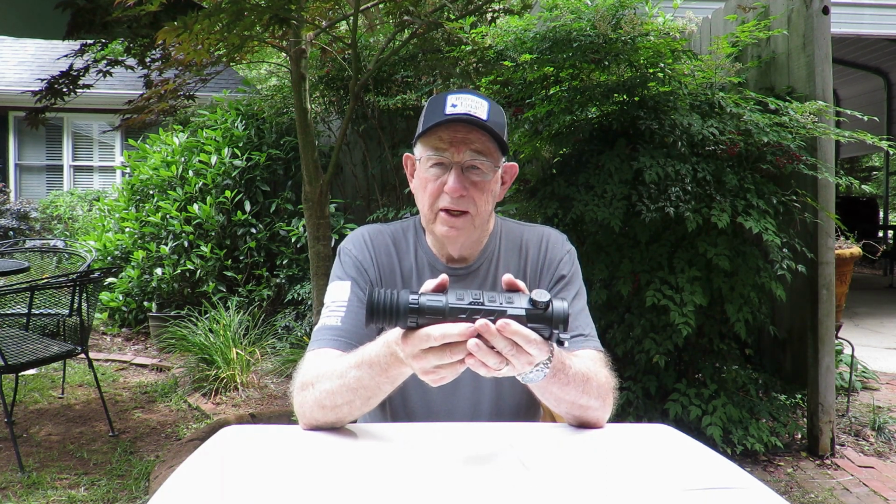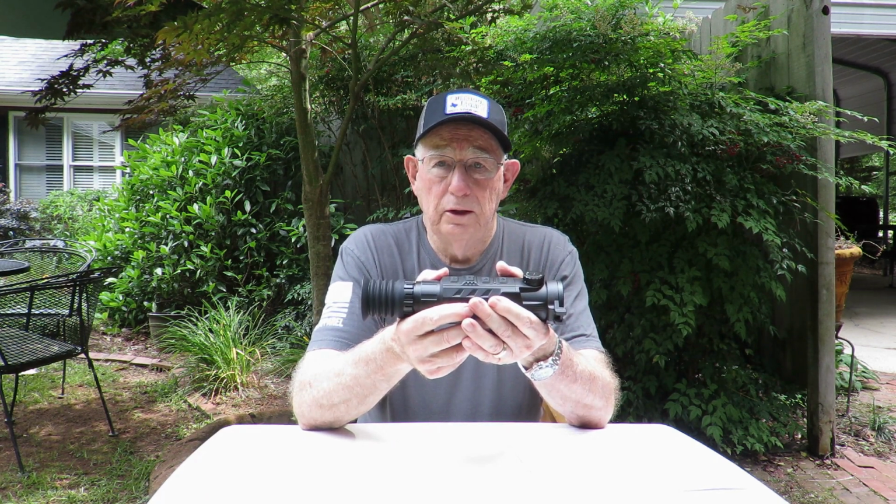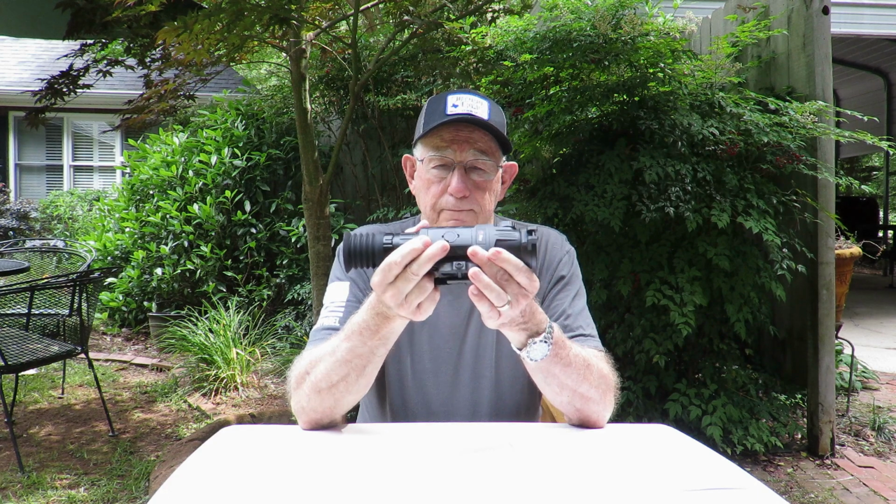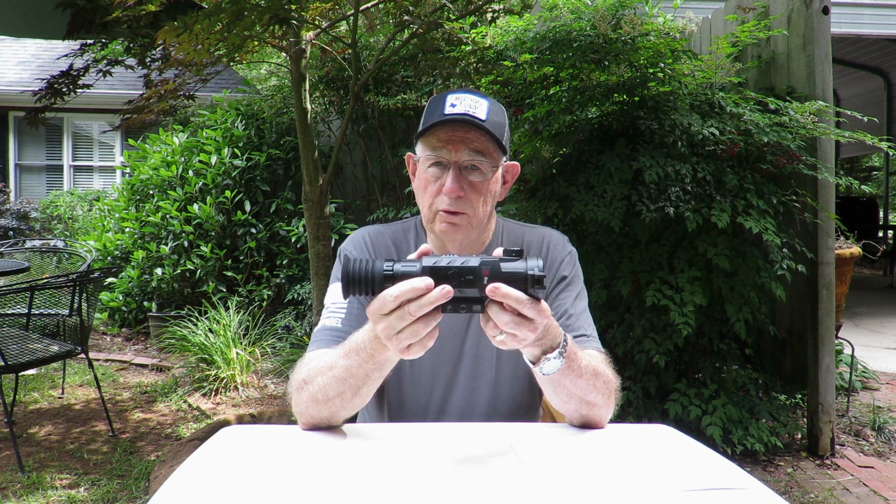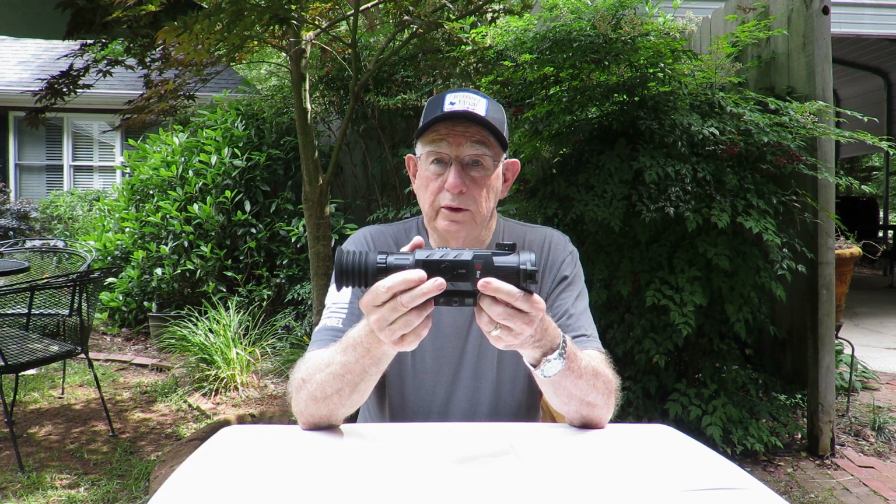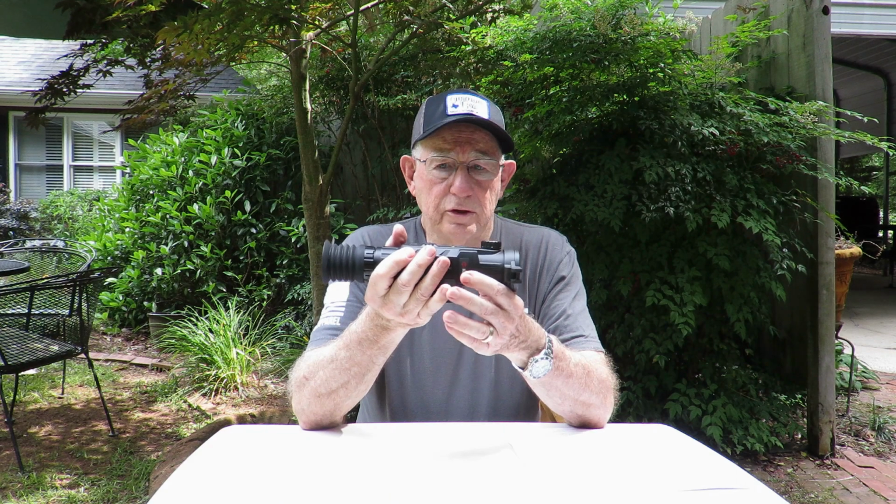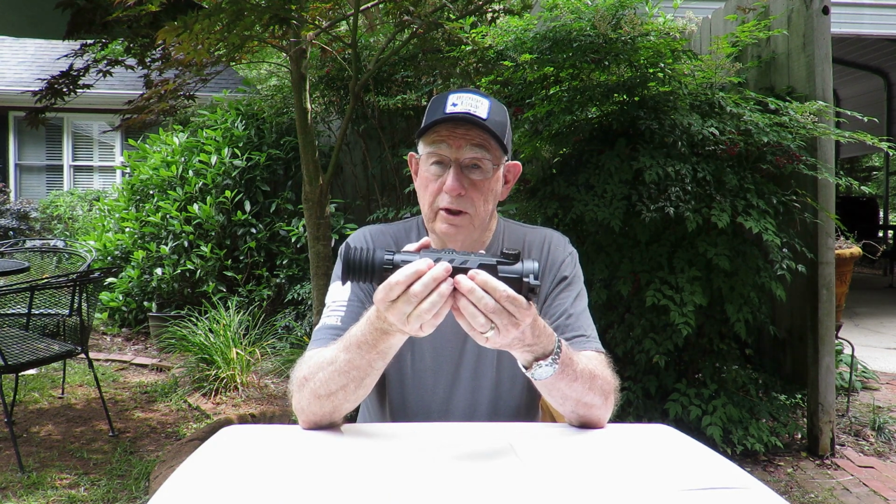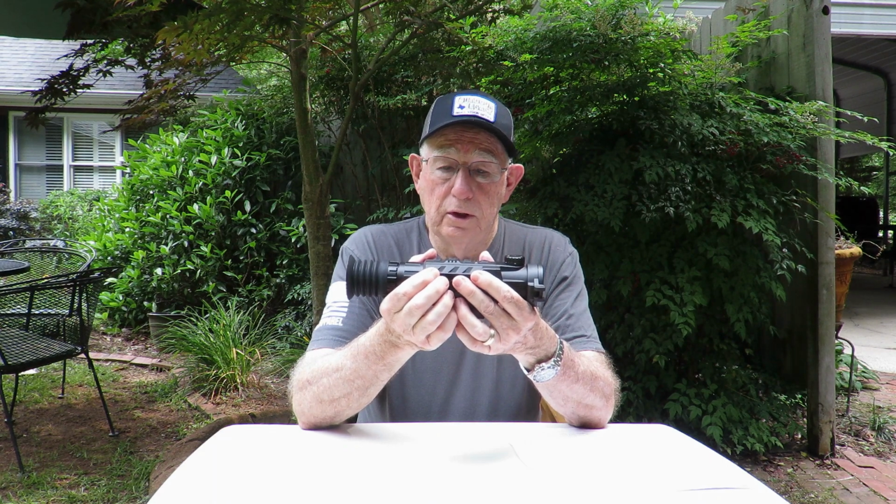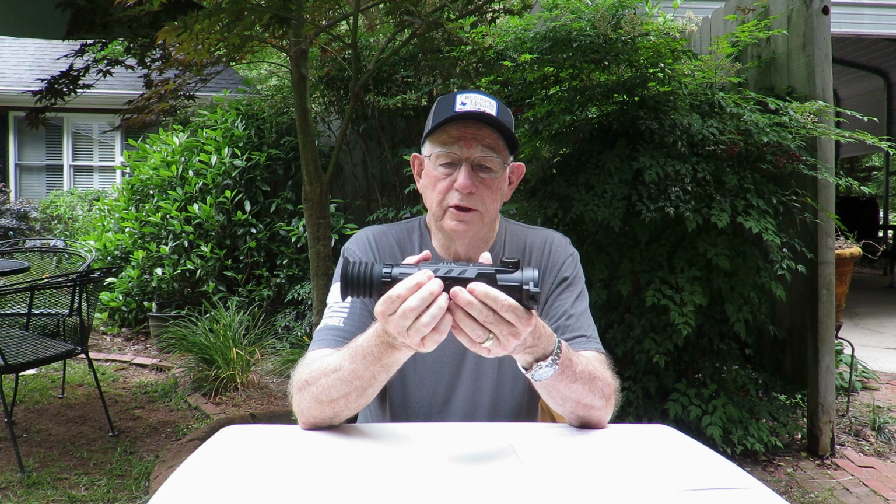American Defense Manufacturing makes some of the best return to zero quick detach mounts on the market, and this is an aftermarket mount that was on the scope when I got it from Outdoor Legacy Gear. It comes with a quick detachable mount also, but it's a little bit larger with 2 levers. This one has a single lever. It works great. It returns to zero, and it really is worth the money.